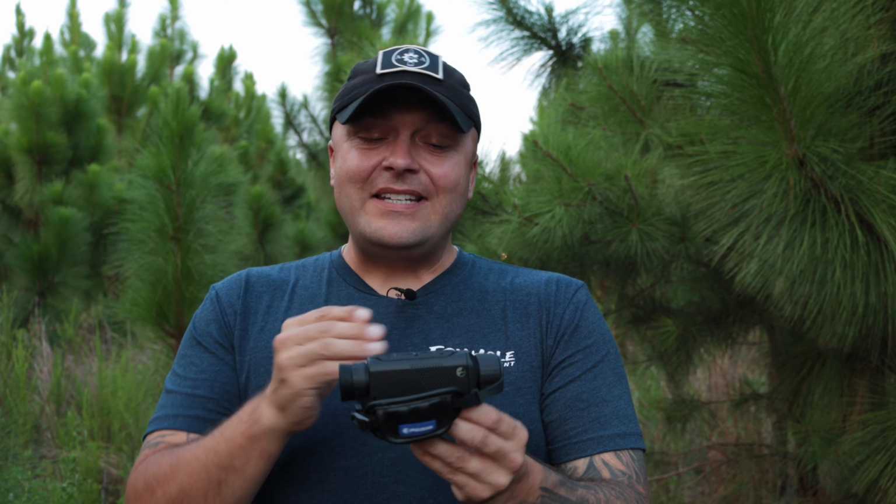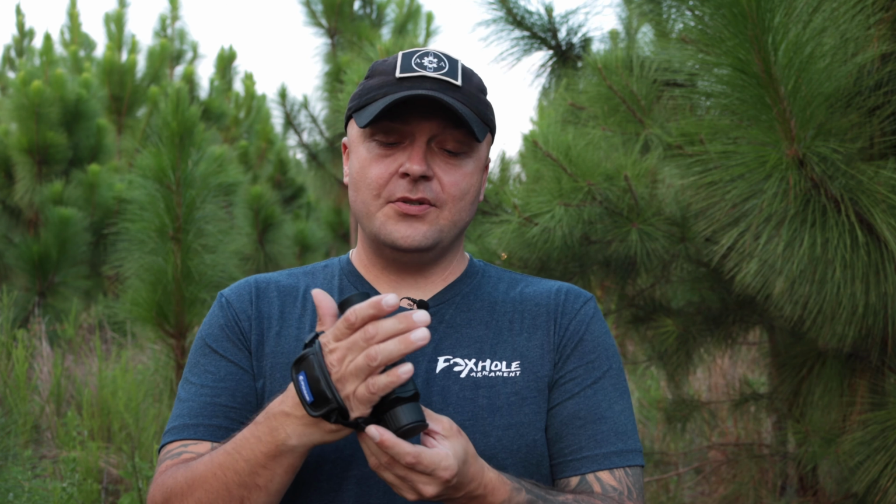I would say ID on this thing, for deer, maybe 300 yards. Anything smaller than that, you're probably going to be about 200 to 250. Being realistic, being able to actually ID 200 to 250 for hogs and coyotes, things like that. Somebody let me know in the comments if you've been able to do better than that with my eyes. That's all I can do with it.